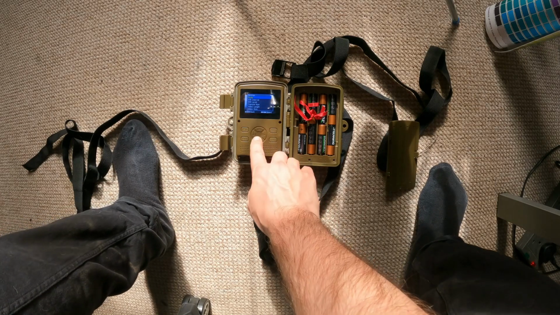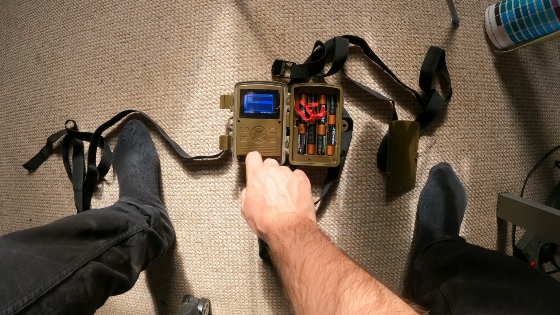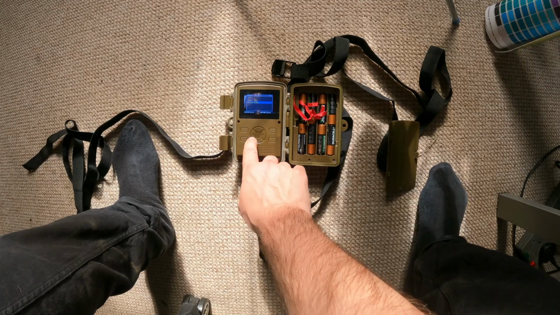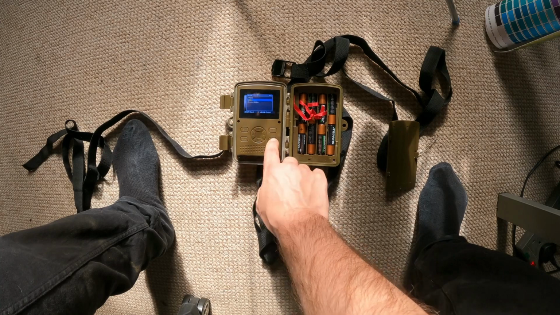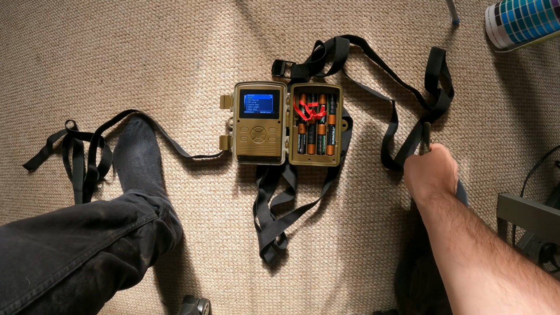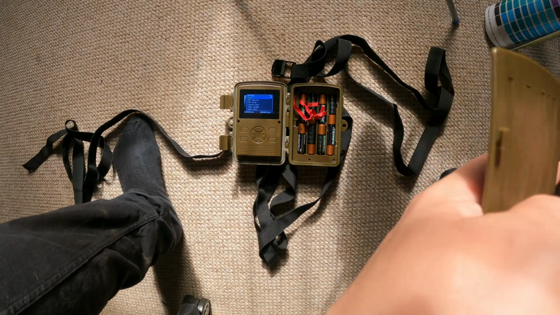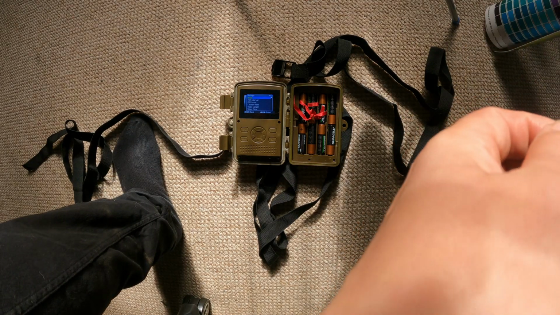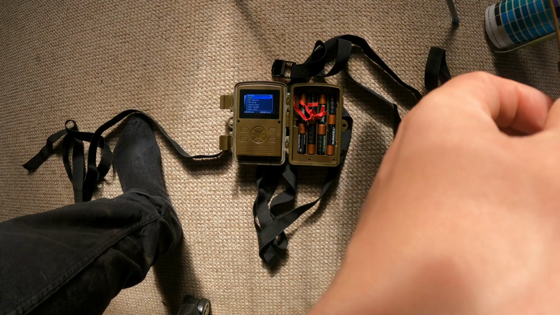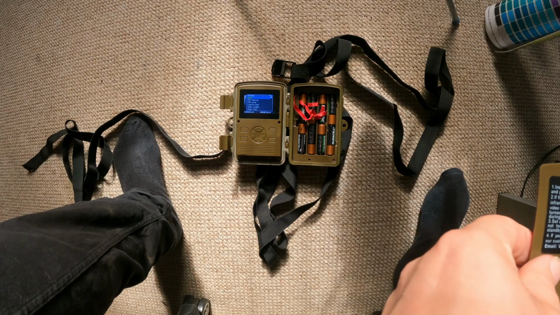Otherwise it becomes obsolete. The thing which I have noticed as well, if you set the mode to photo and video, it will take the photos first and then take a little time to take videos after, which means if the animal is walking by a reasonable distance from the camera, you will get a picture of its face as it walks into the camera, and then you've got a video of its backside as it's walking away.